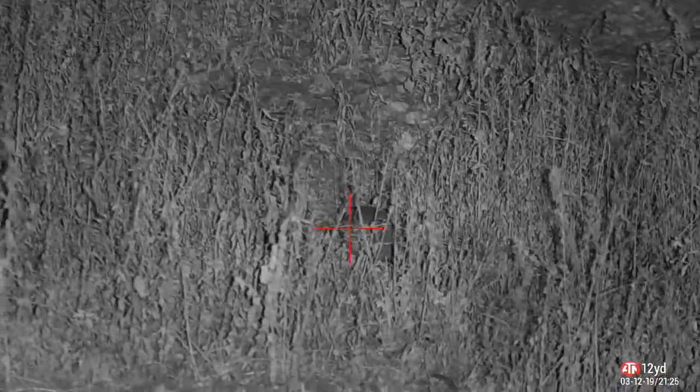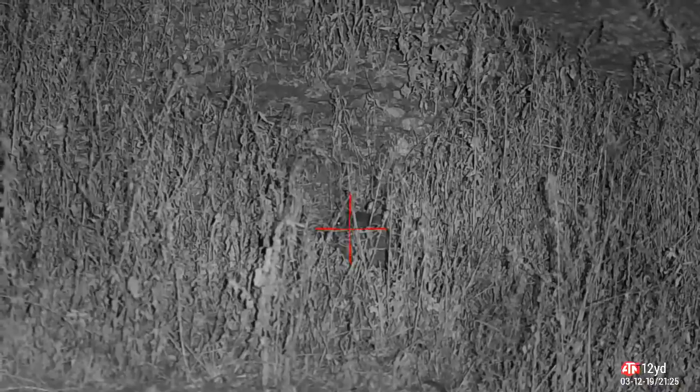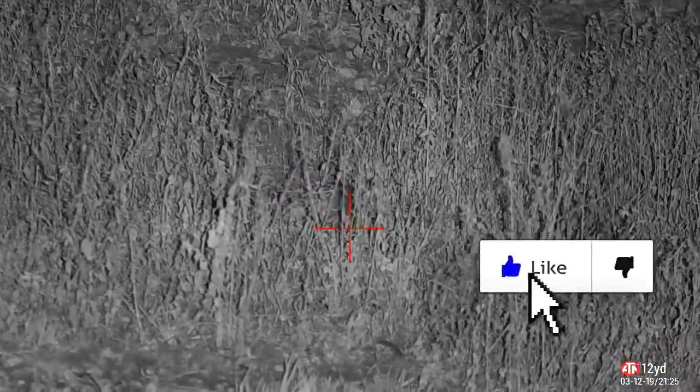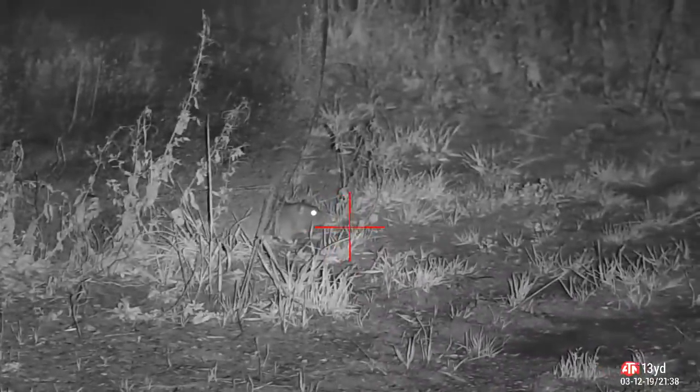This is the grassed area behind the buildings and there's a lot of undergrowth and nettles and there's a lot of rat activity in this area and it's getting more and more popular, as you'll see later on in the video. Shot that one on the side of the head and bowled him straight over. I'm happy with that. Another one down.